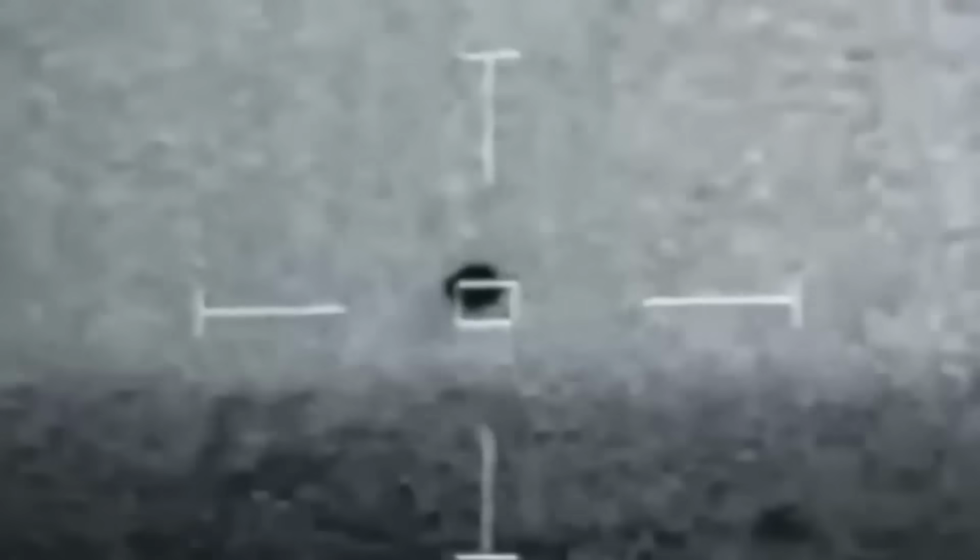So this clip was uploaded to the famous ufologist Jeremy Corbell's YouTube channel. In it, we see footage that is supposedly captured by the US Navy, and it's showing a spherical object entering the water.